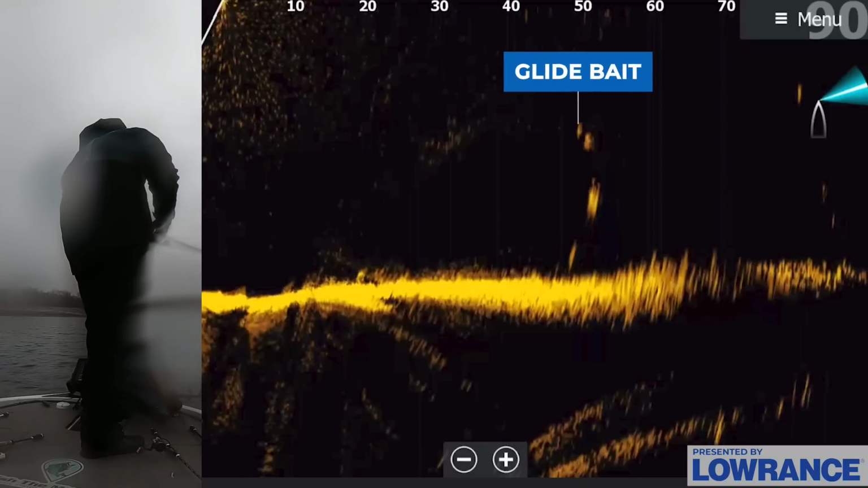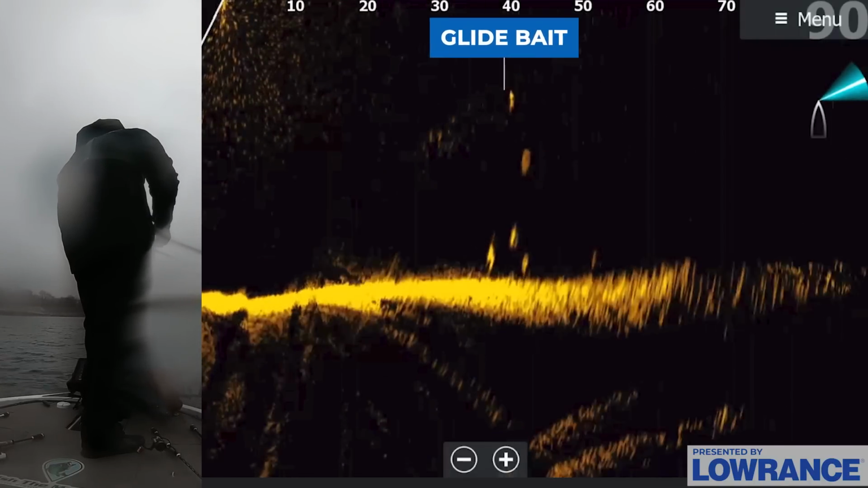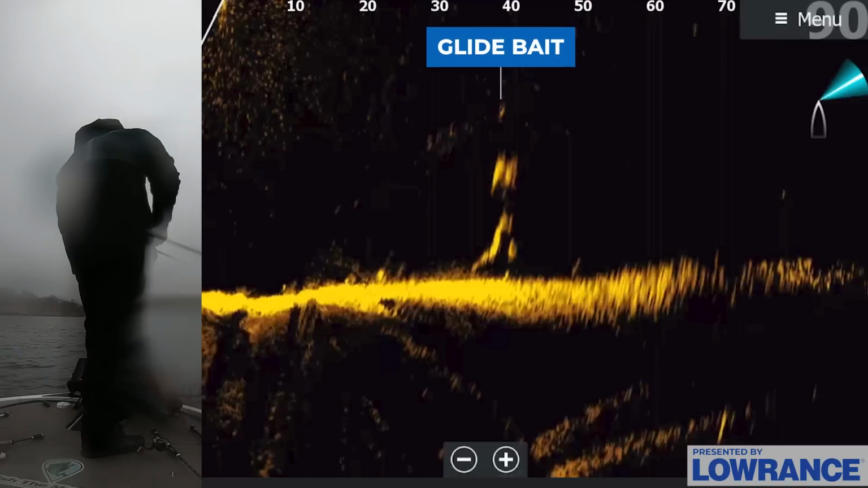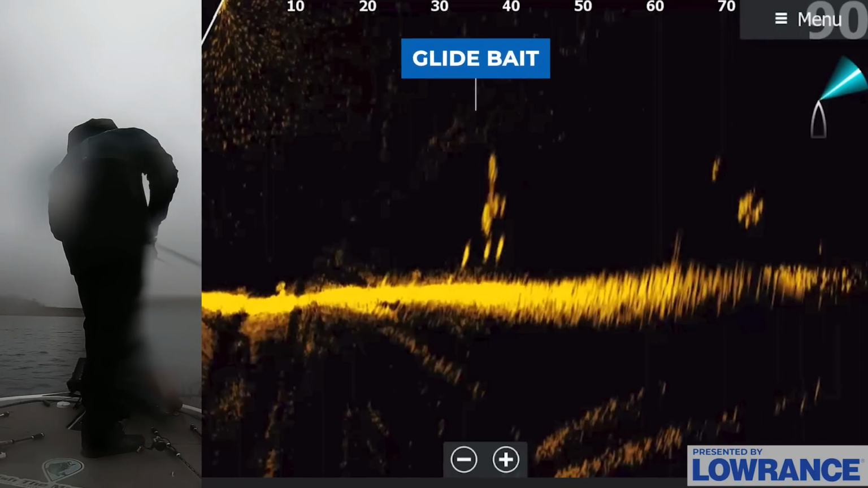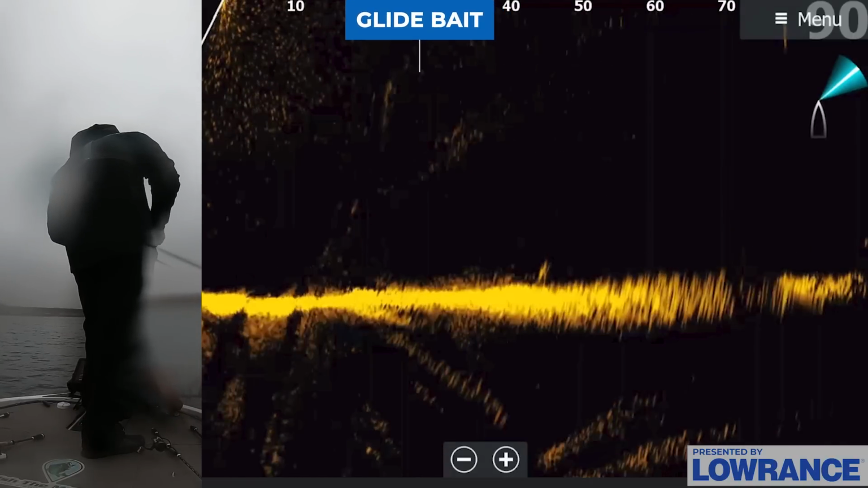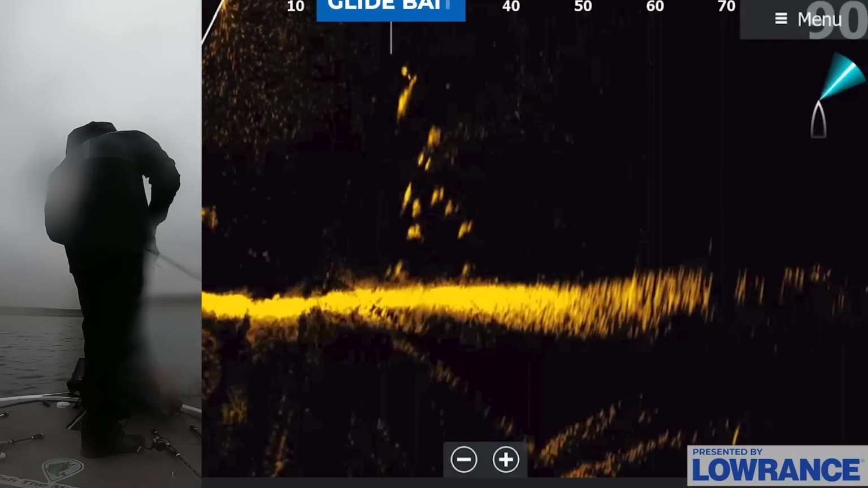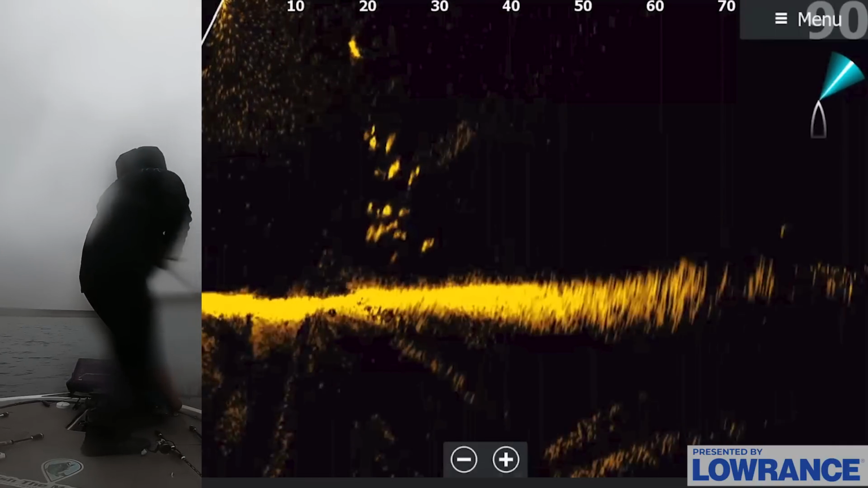Come on, eat it. Come on, get it, get it, get it. One of you just hit it. Eat it. Eat it. Got him. Oh, there we go. Finally got these fish to bite.